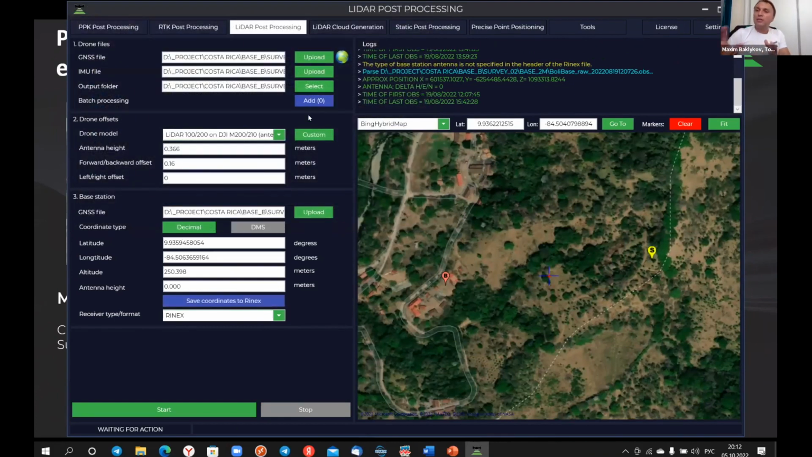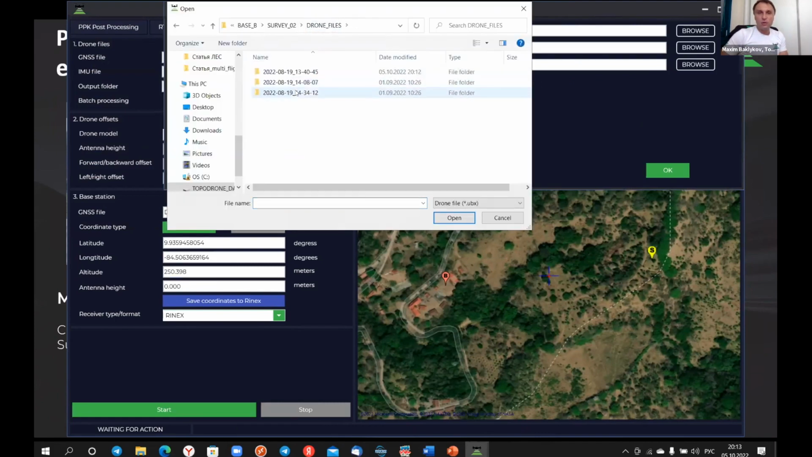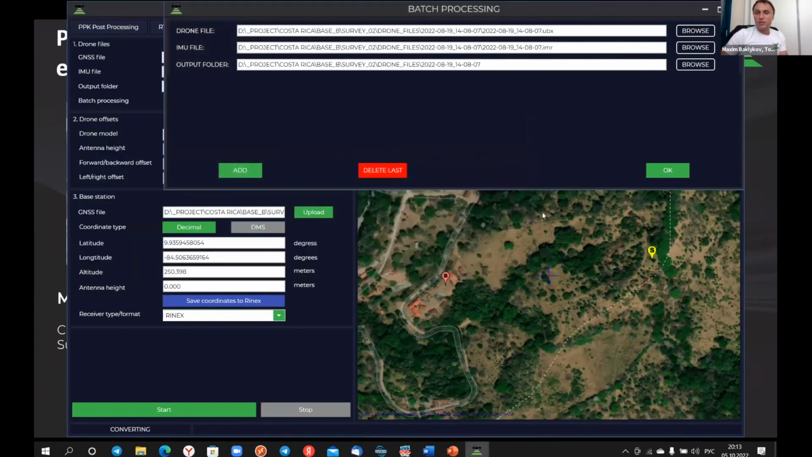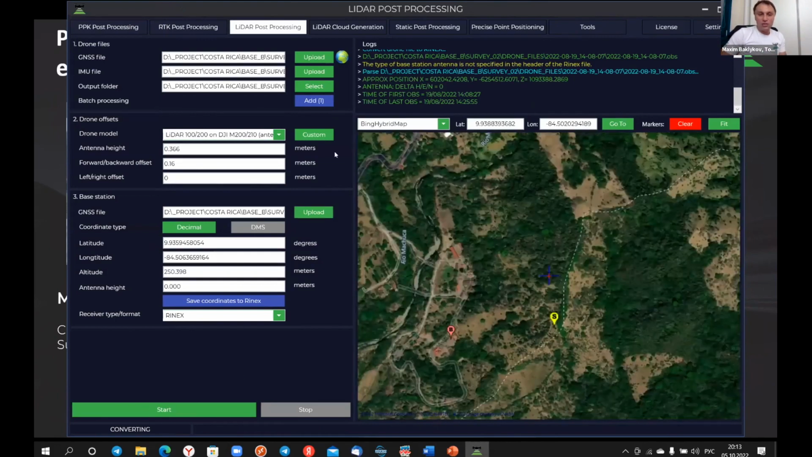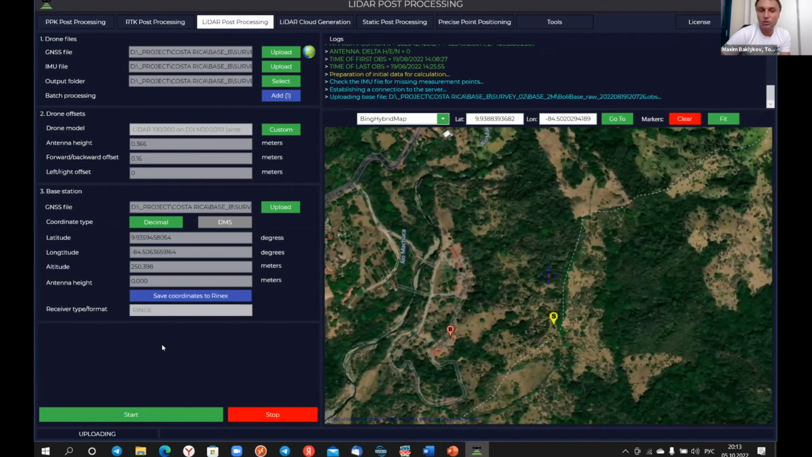But what more? You can process different flights together. So you can add additional flights, and all these flights will be processed automatically. On the map, you can see the location of the base station and the starting points of the flights as well. After that, you just need to run post-processing. Within a few minutes, you will get accurate results. And as soon as you calculate the trajectory of the flight, within a few minutes you can calibrate the LiDAR and create a point cloud in automatic mode.